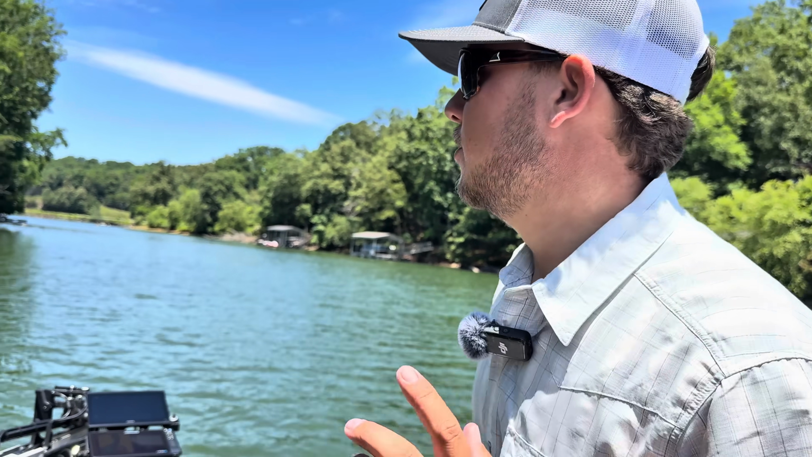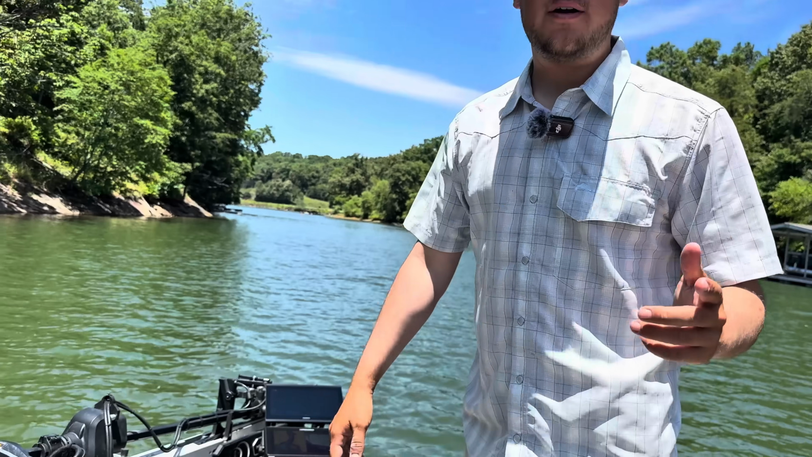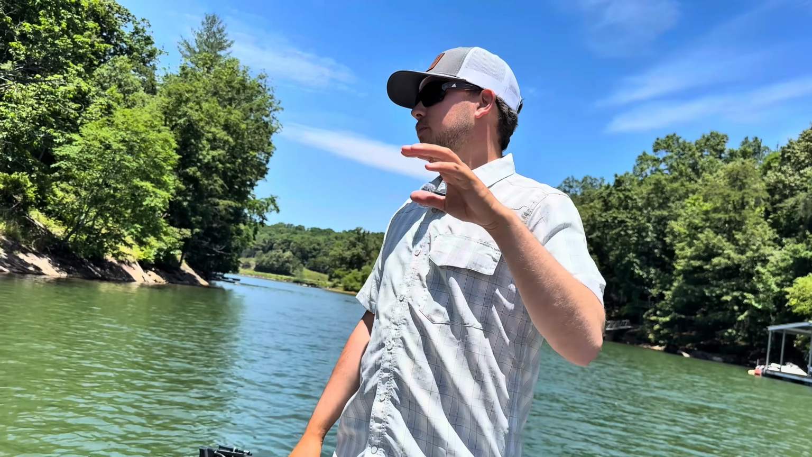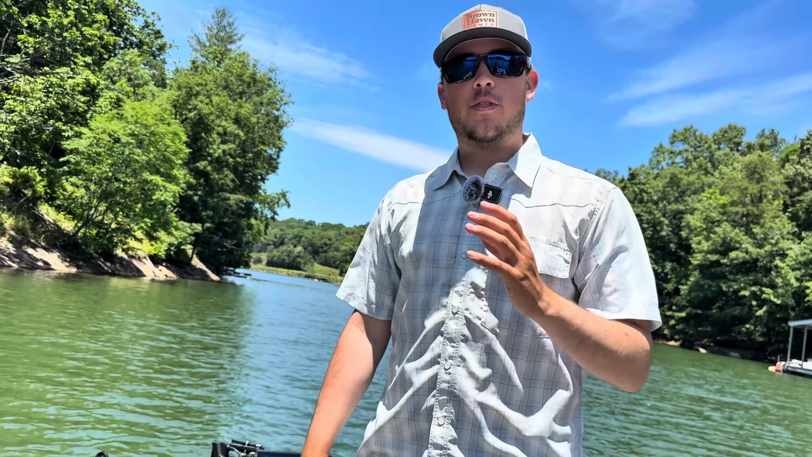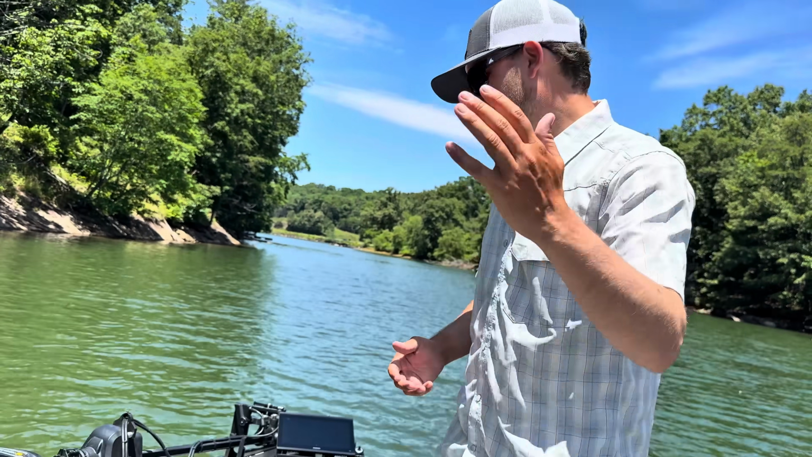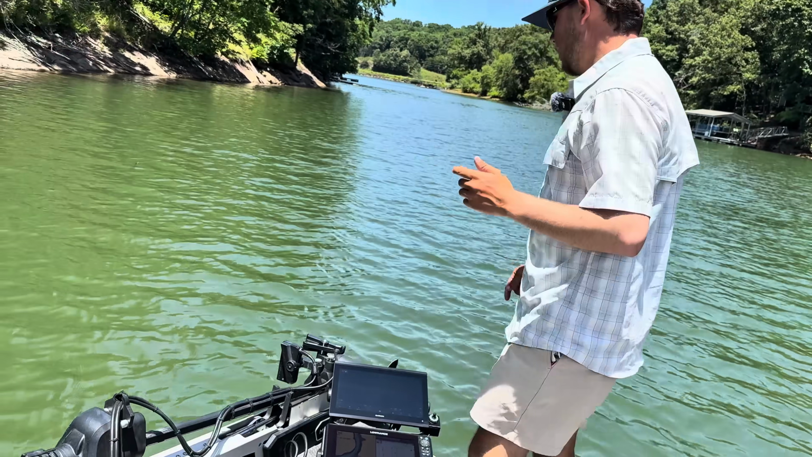All right, so first things first, the most important thing I think for a transducer is to have the right angle. So transducer angle is everything. With the right transducer mount, you're going to be able to achieve the right angle. So I do use a Boat Logic Switchblade. Come on up here and check out what I've been using.